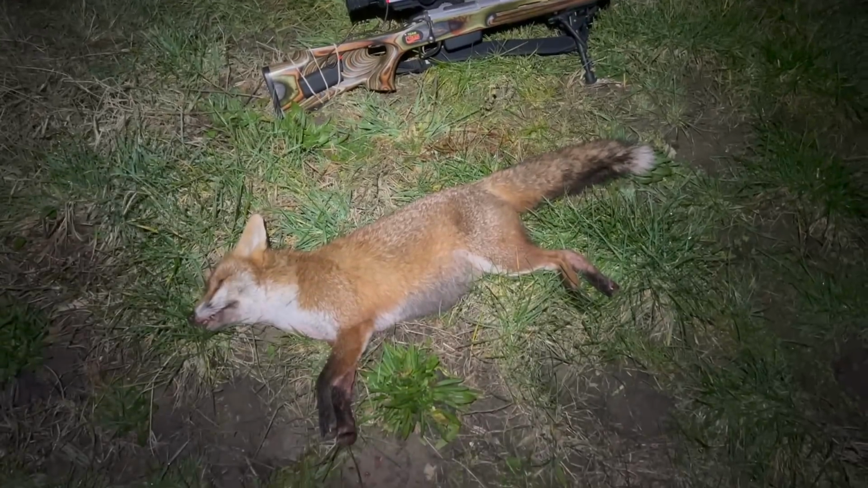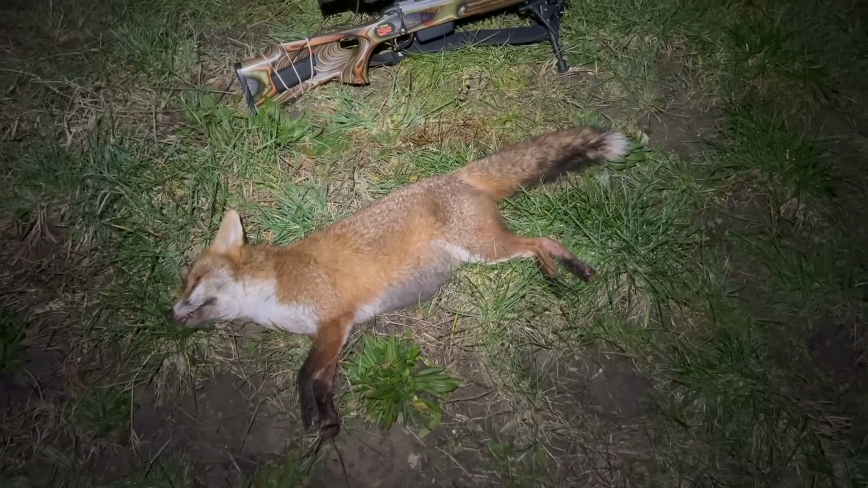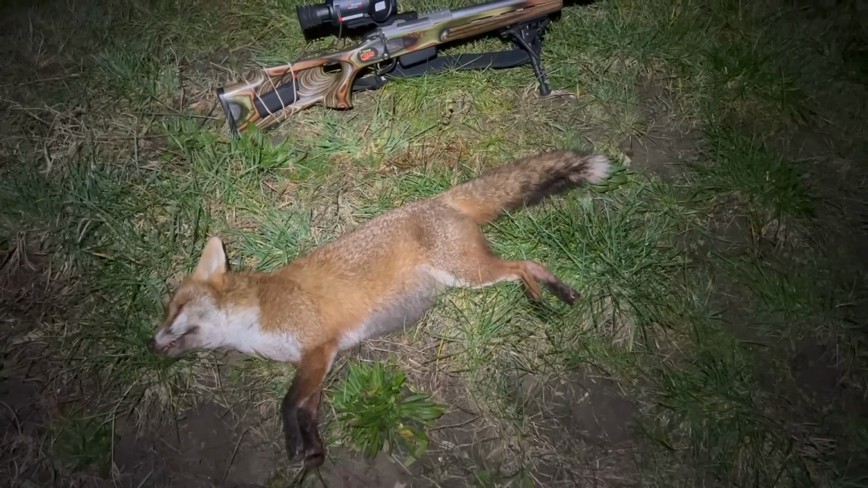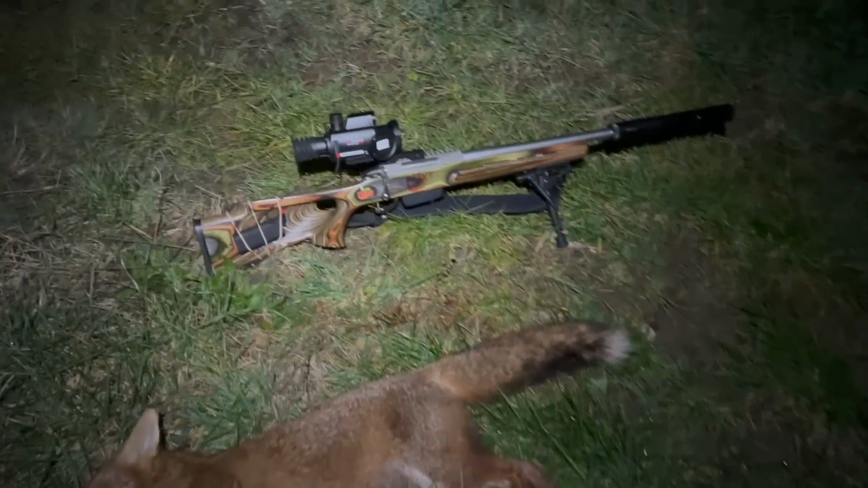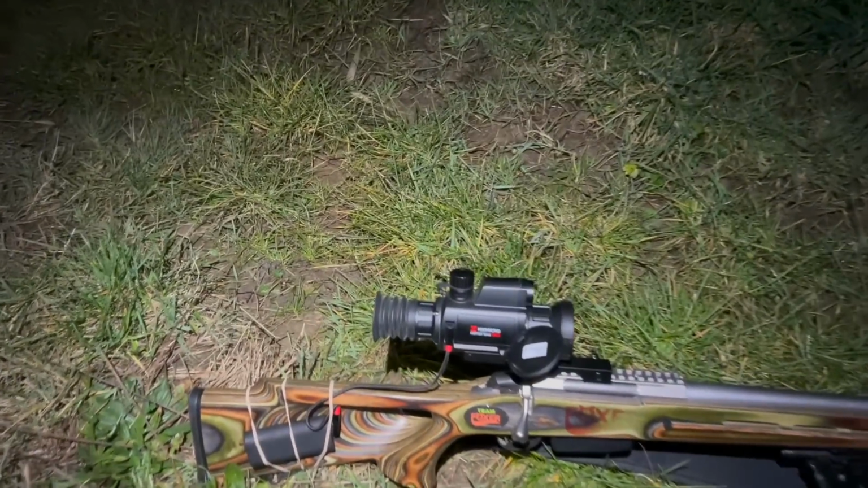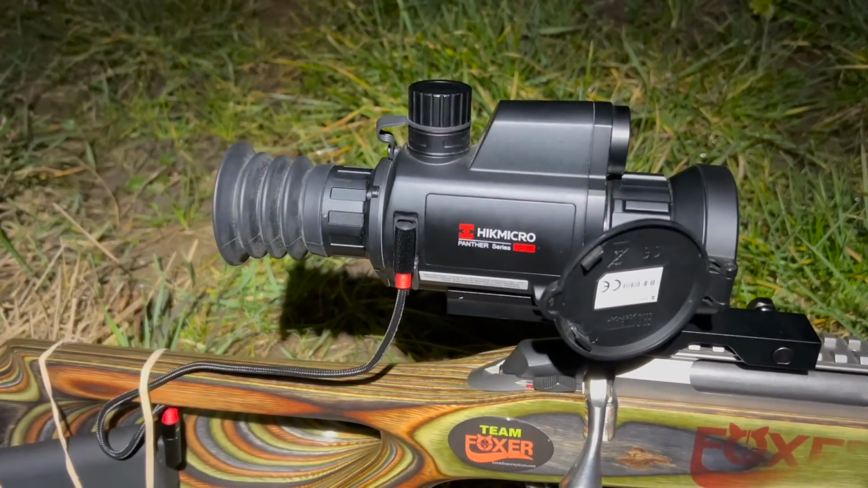The fact that we've managed to get a dog and a vixen off the same bit of ground is great news for the shoot and the farm. I'm sure they'll be dead happy. The Panther doing wonders there.